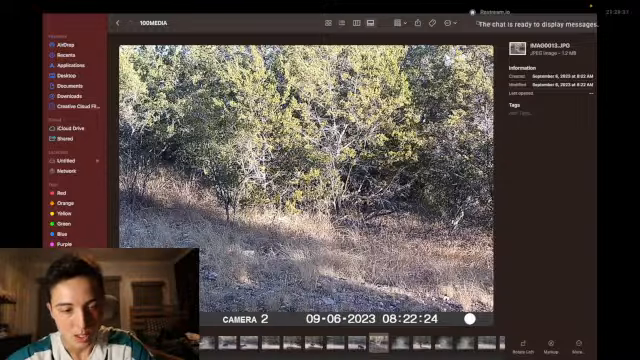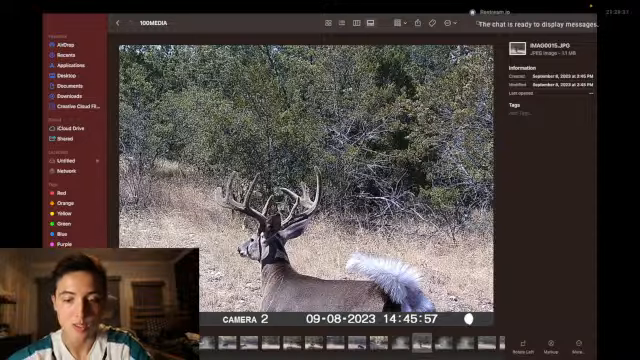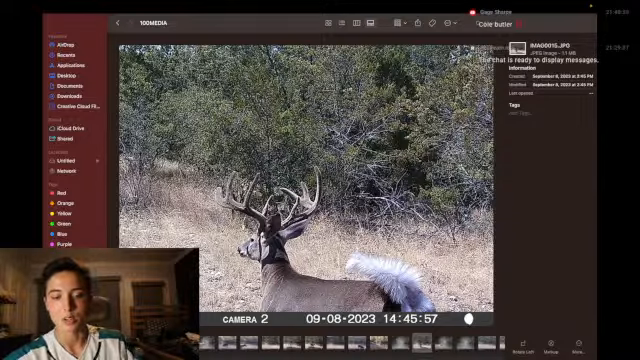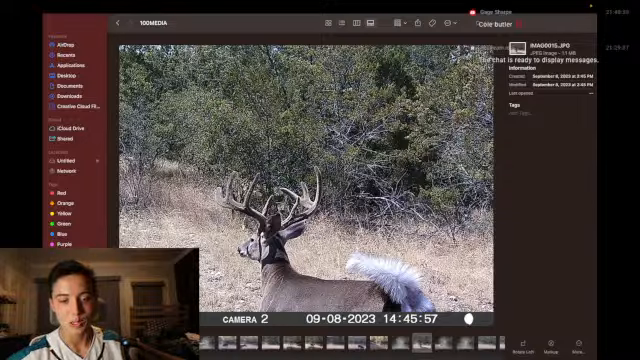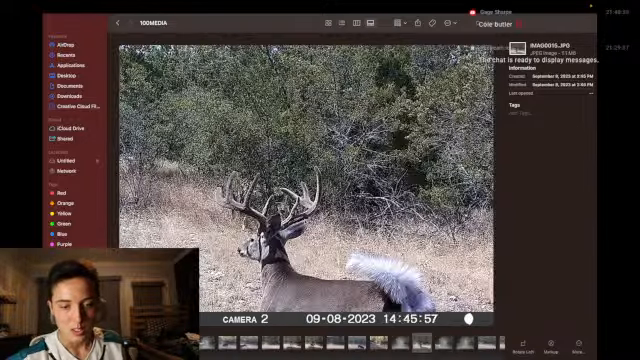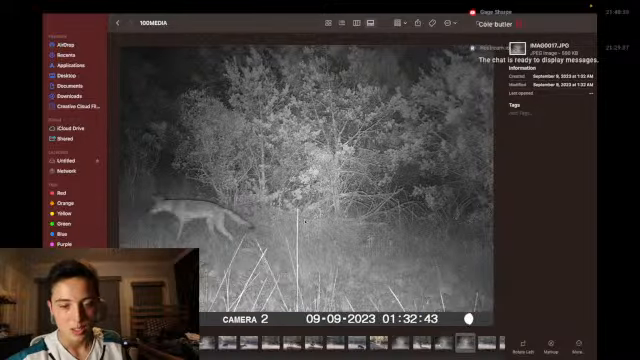I don't see anything in that one. Dude, that's a big one. And you can tell he's rutting, because tail up like that, kind of dominant position, you know? 1, 2, 3, 4, 5, 6, 7, 8. That's a big deer. That's a big one. Yeah, that's a crazy one. Doe, coyote.